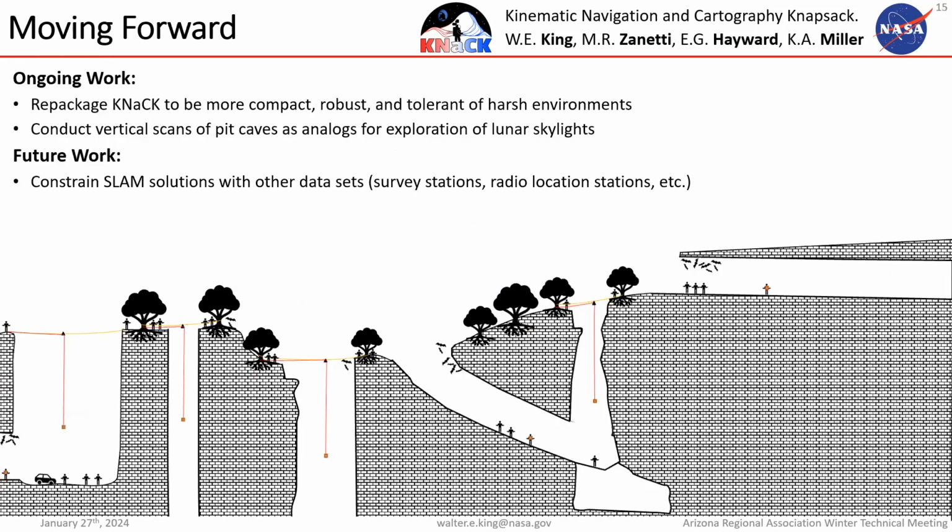And if you'll advance again, Ray, I'll try and wrap up, so there's a little bit of time for questions. I know we got a little bit of a rough start, so we're still working on this. We're planning to continue doing testing in cave environments.